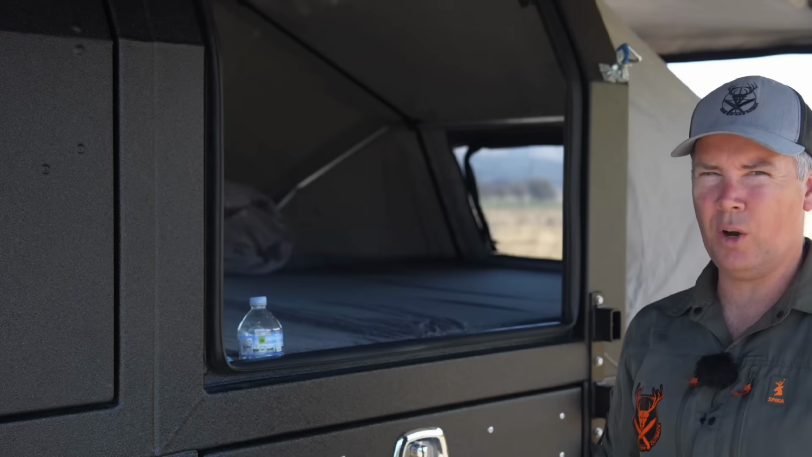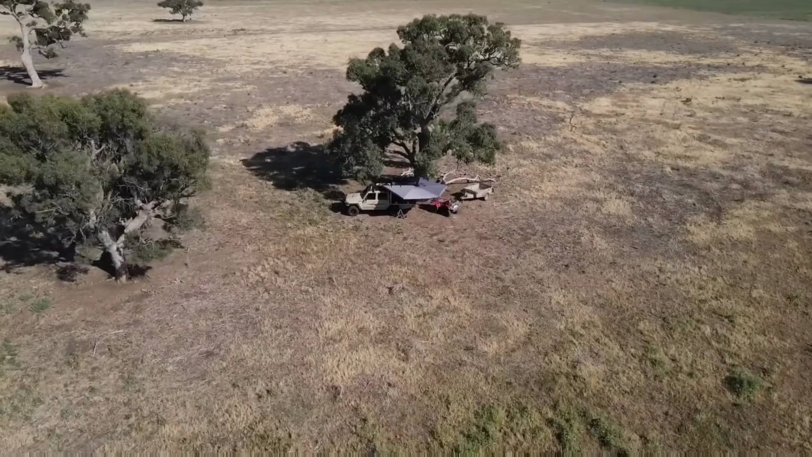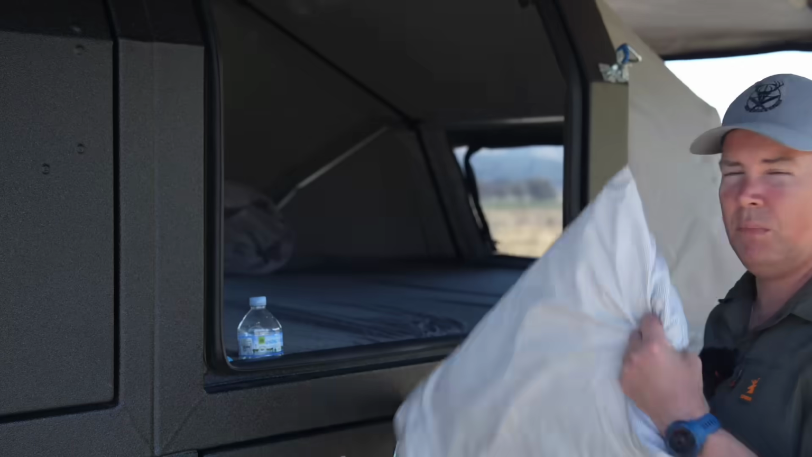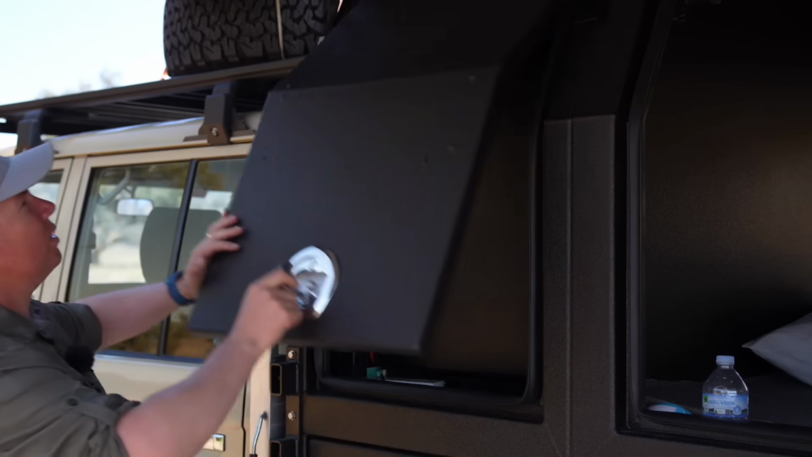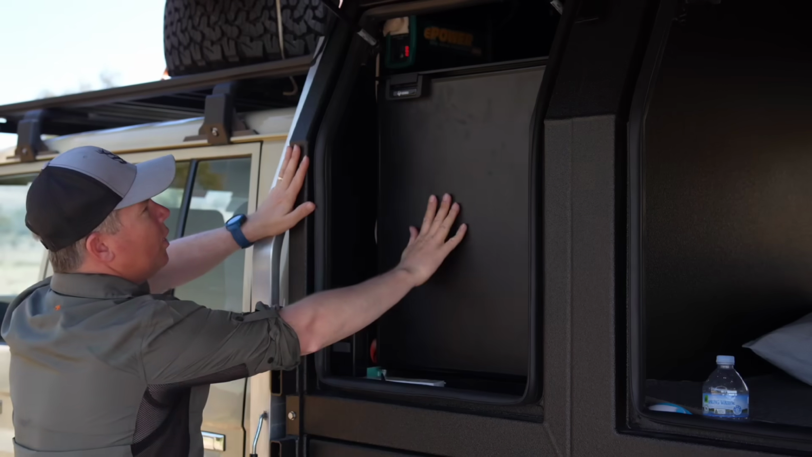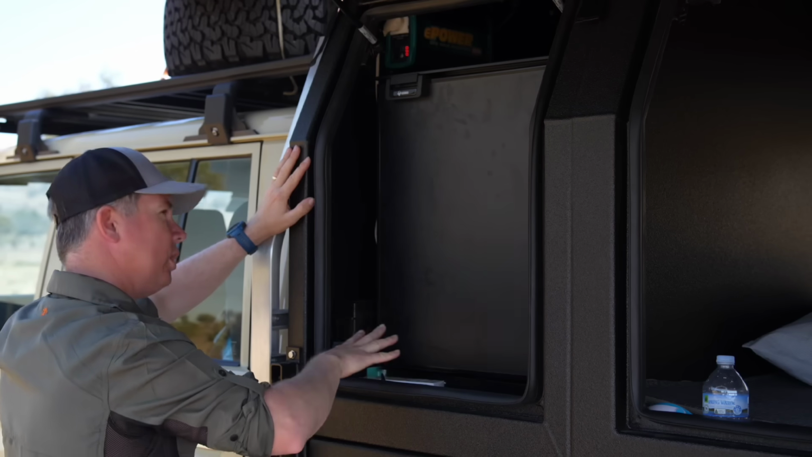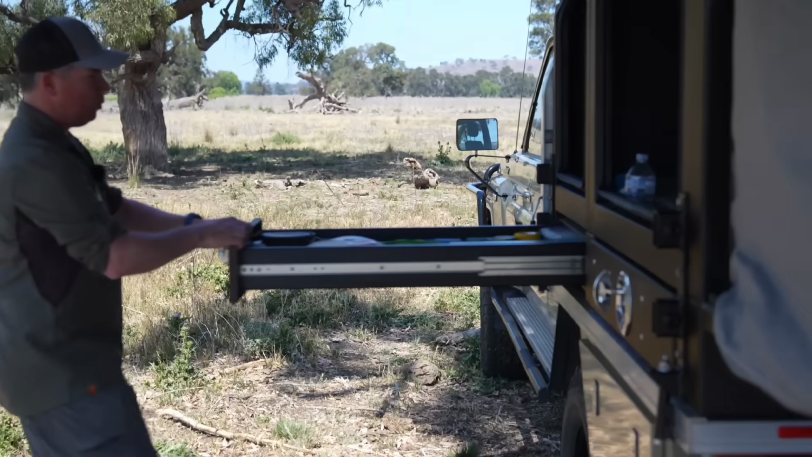I'm definitely not into complex camping. Awning out, fold that down, spread the queen mattress out, sleeping bag, pillow, done. The front section's really good. He's got it set up with a vertical fridge, inverter system, batteries, chargers, light switches, all that stuff. These big underbody drawers, they almost run the full width.